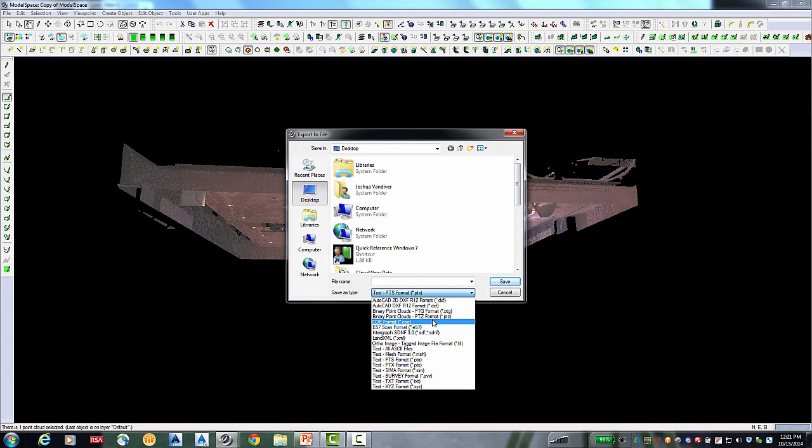But yes, you've got LandXML files when you create wireframe TINs. You've got .pts, PTX, PTZ. I mean, there are all these different options up here.